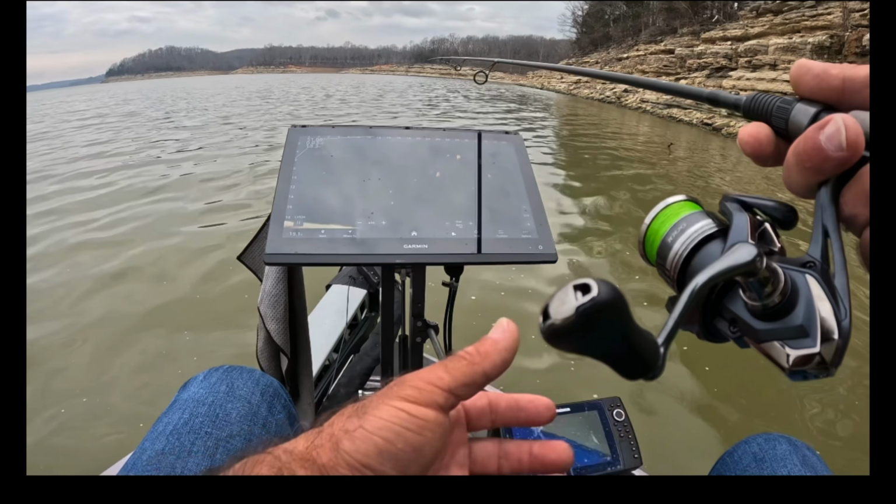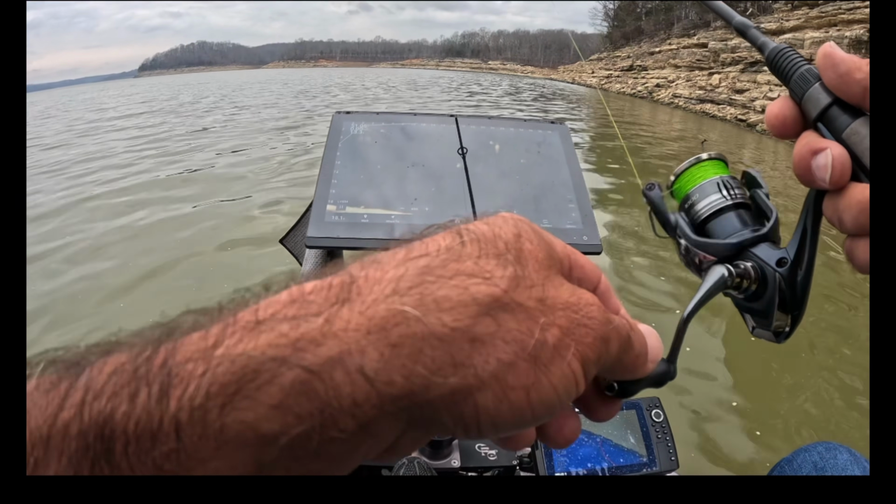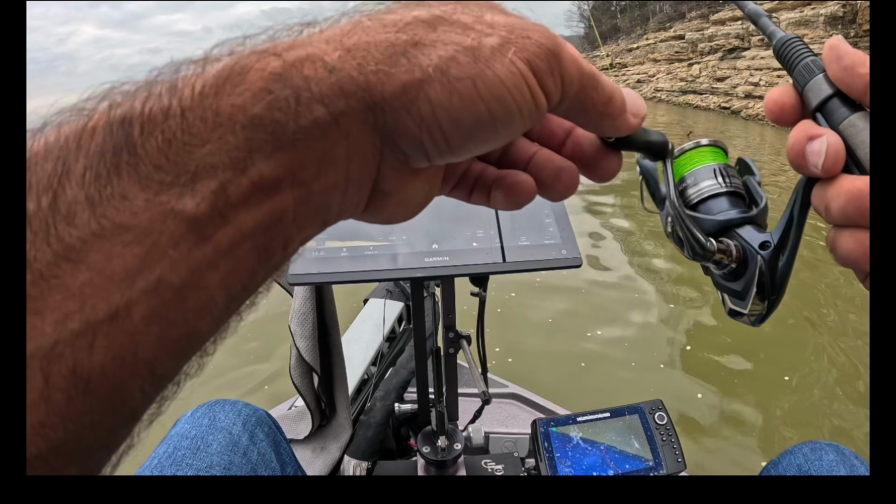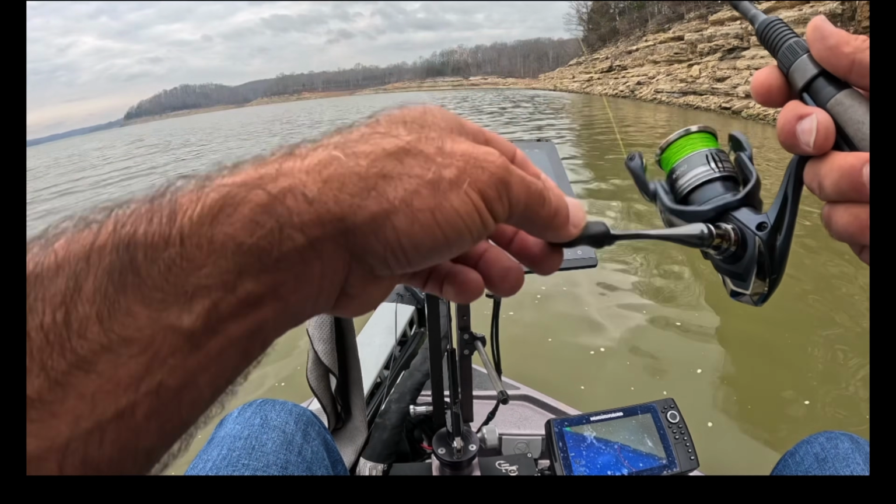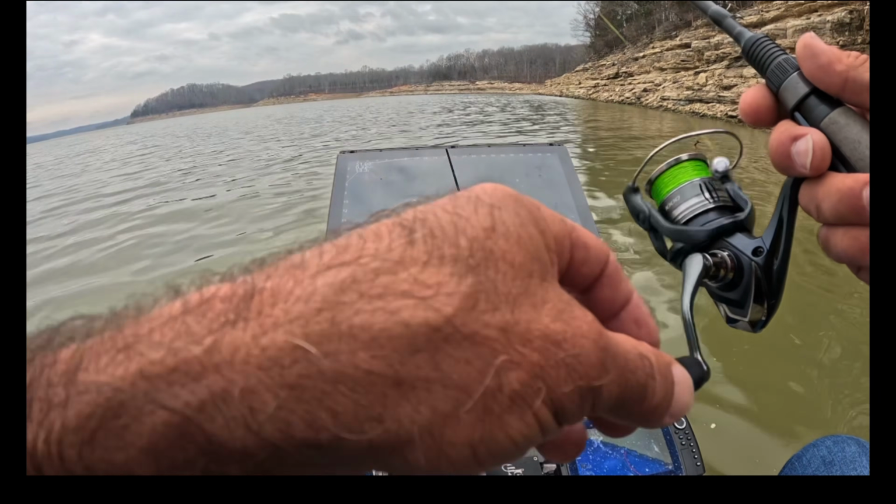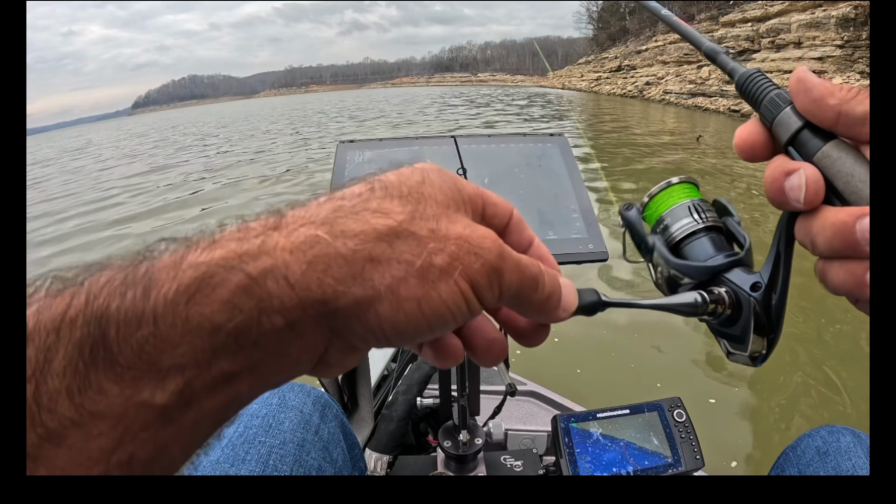And if you've watched my videos, you know that these crappie like to use these channels as highways because they're right next to deep water. That way, if there's any sudden weather changes, they have that stable water nearby and they don't have to move as far. Got a good fish following right here. He'll just commit.